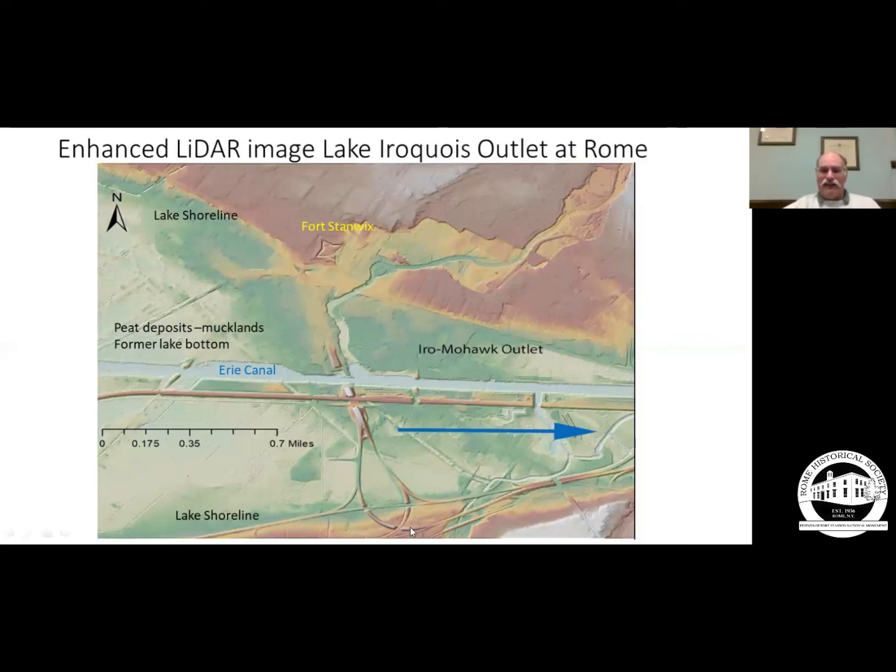You can see a lot of detail in the LiDAR images. Notice the outline of Fort Stanwix. You can also see the former line of the Mohawk River and the early canals that were dug.